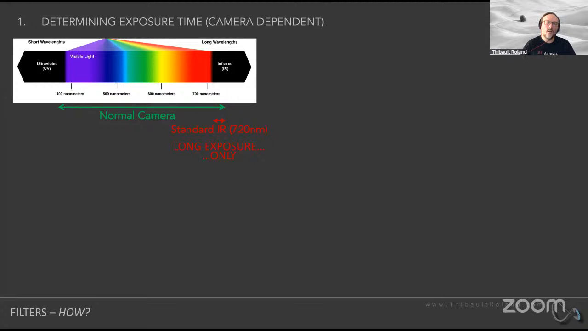So here, I'm just bringing this graph back as a reminder. Again, you have the normal cameras that are very much non-sensitive or very little sensitive to infrared light. As soon as you put on a filter, you're basically cutting out all this amount of light. All you have left is this very, very little bit of infrared light. So you're gonna have to capture those images for a very long time to have them properly exposed.